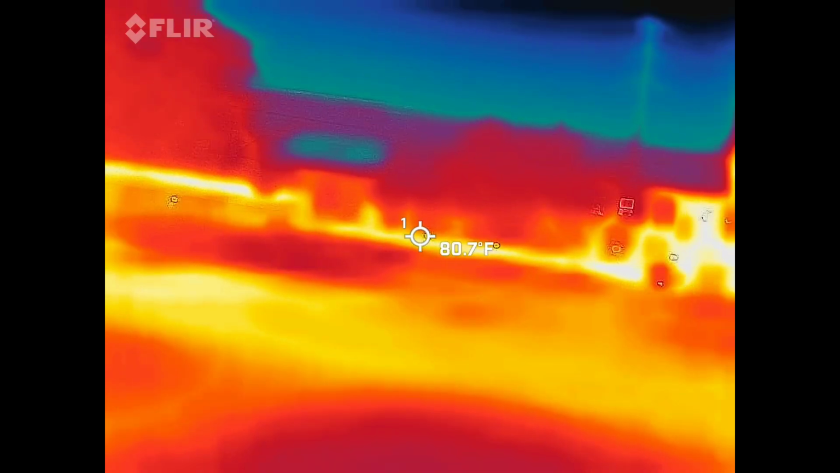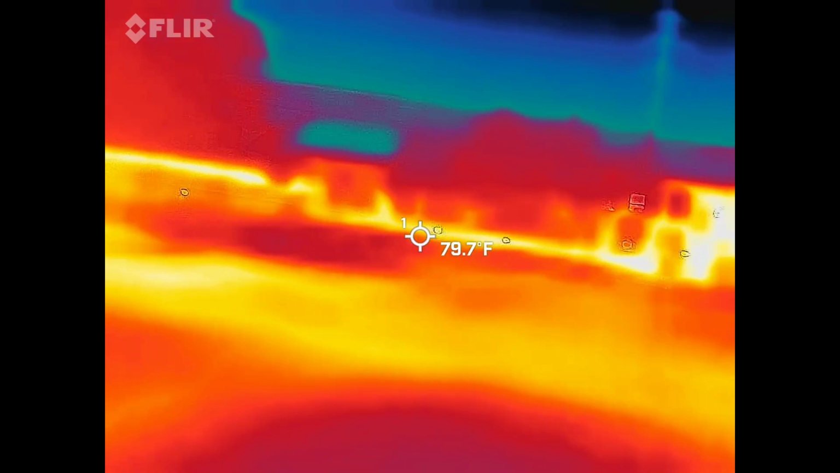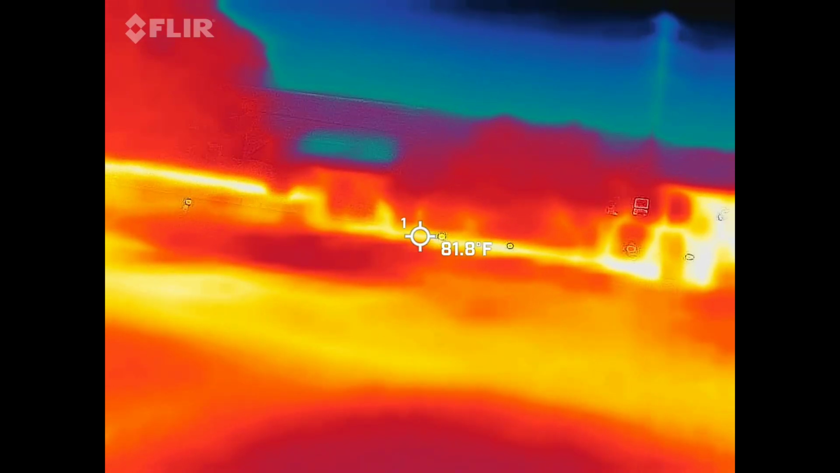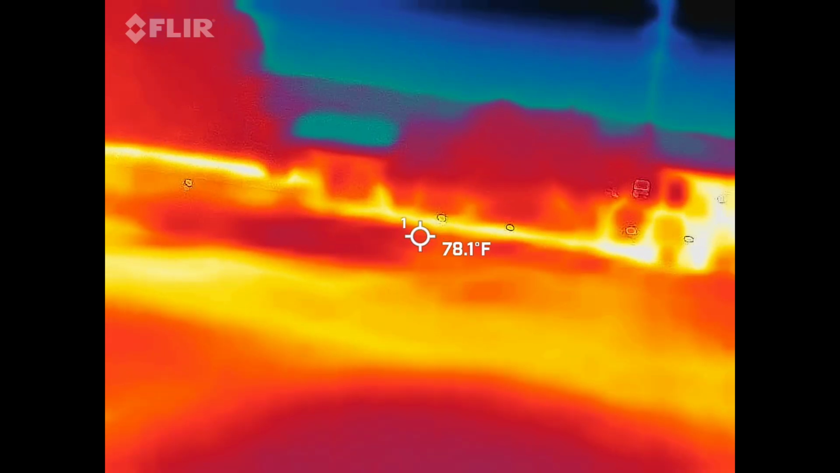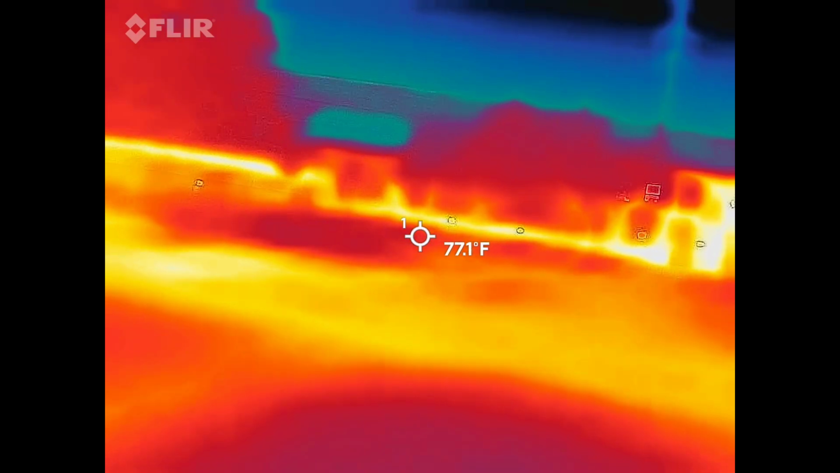Let me put that in perspective for you. Things around your home: your TV gives off a 40 to a 60 milligauss. There is no electricity in here. There's no reason why you should have been having anything. That cell phone that you're holding might give off a pulse of a 2, maybe.